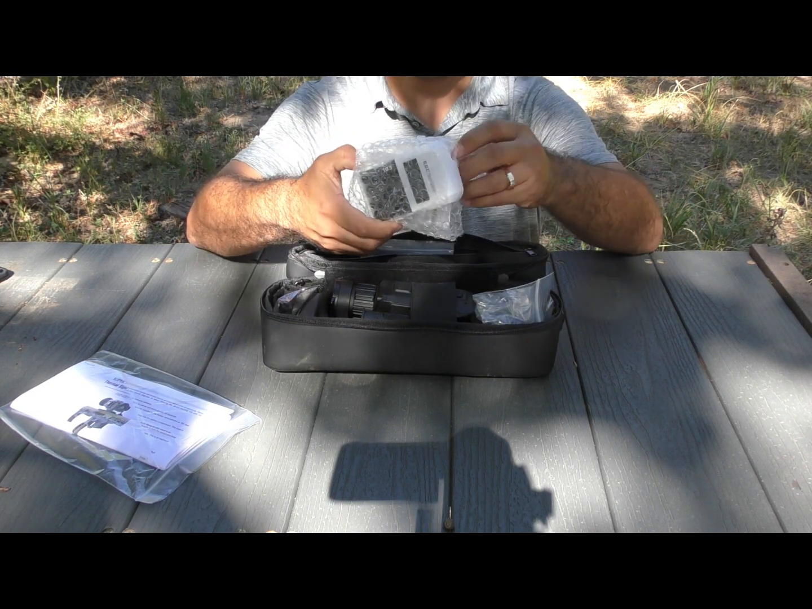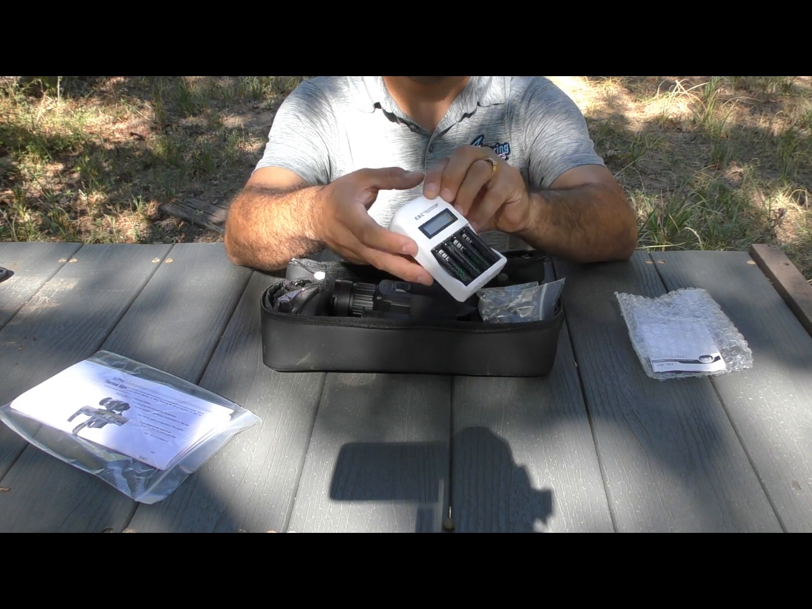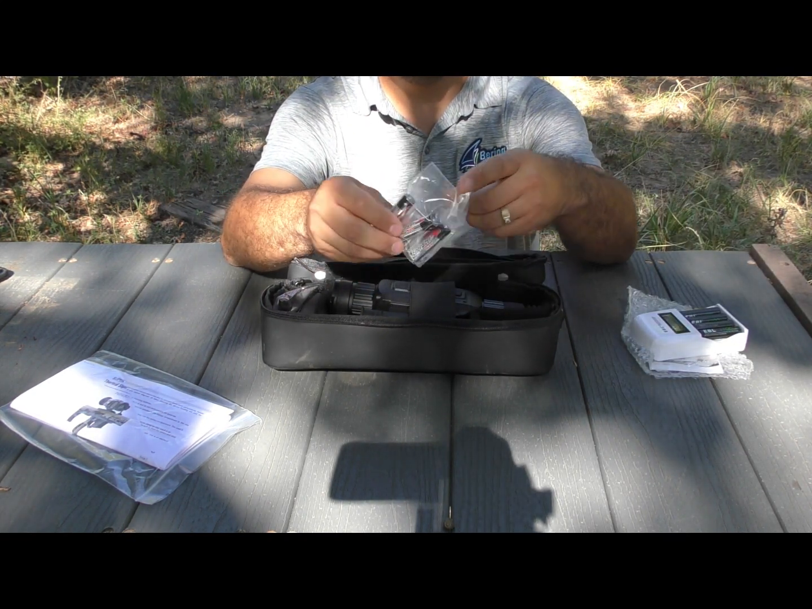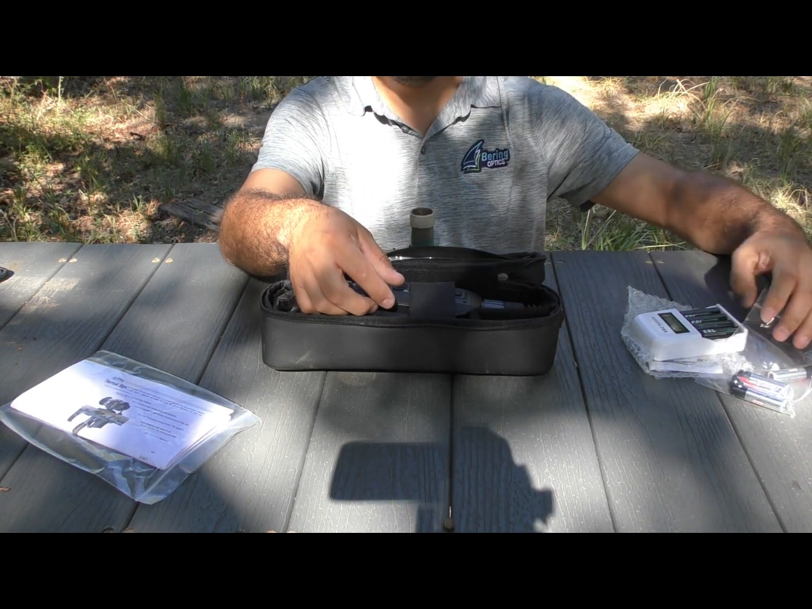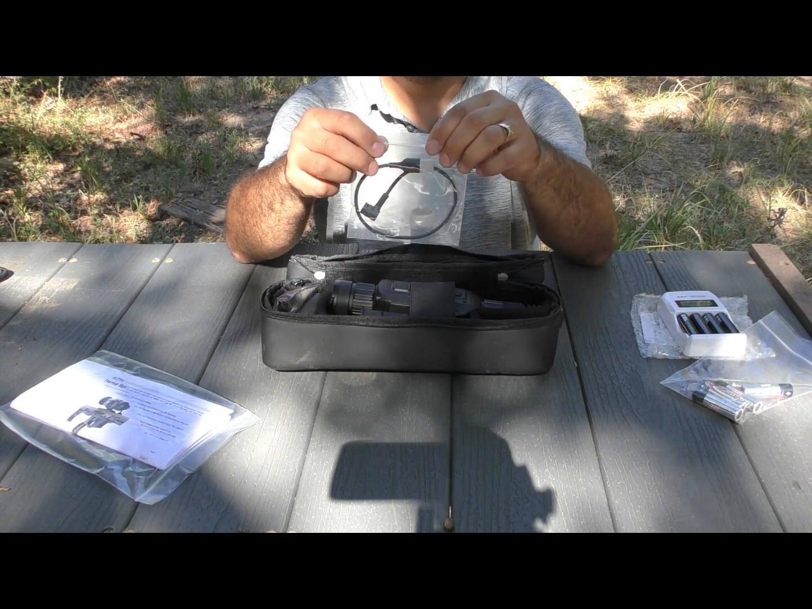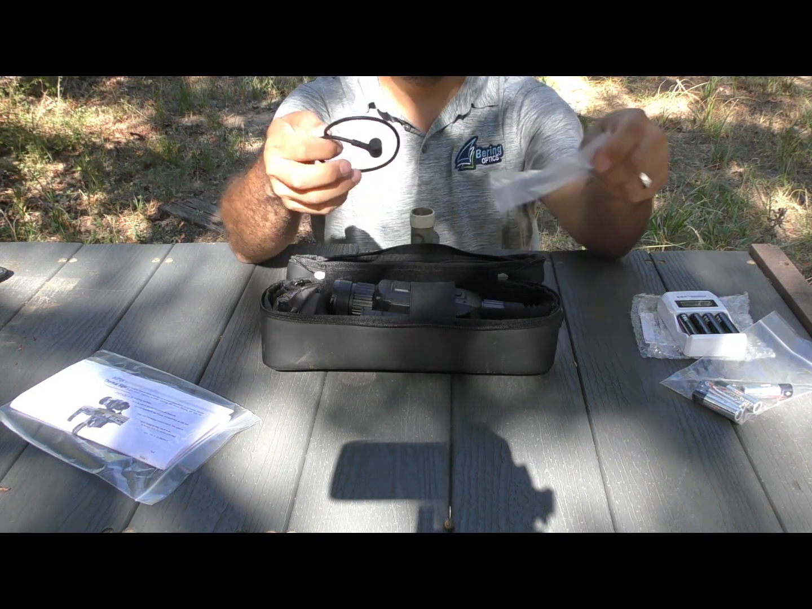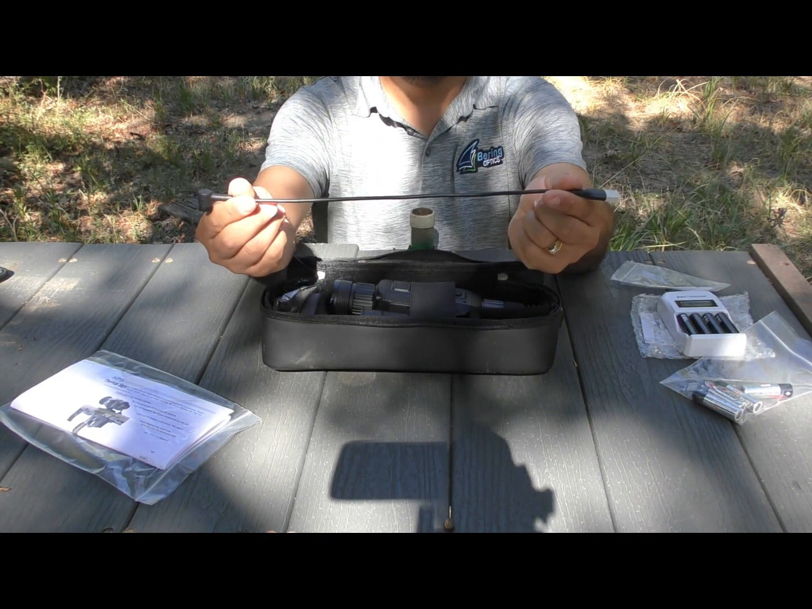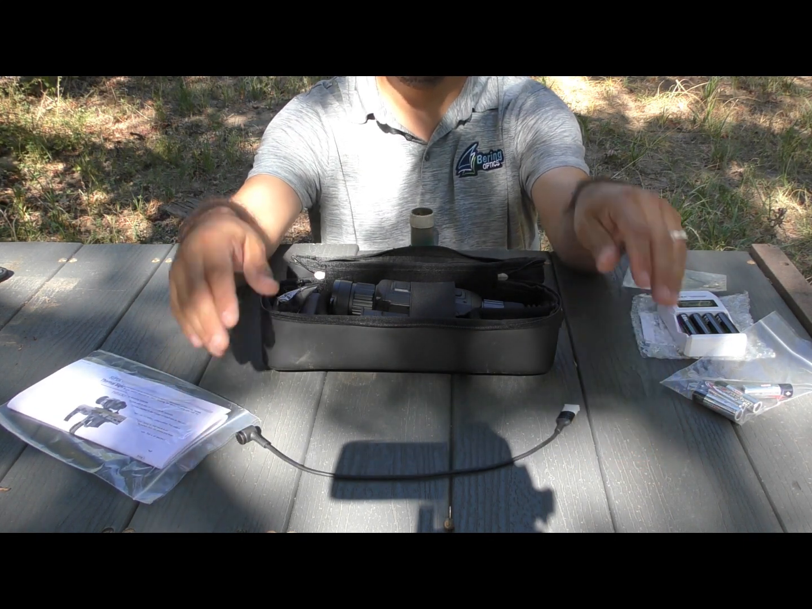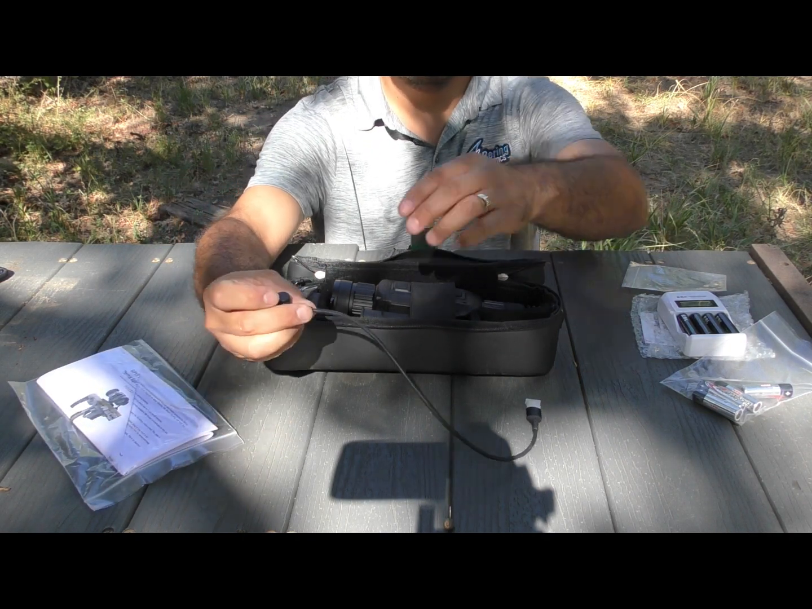Bering will include a set of rechargeable batteries with their scope, which will provide you with many usage cycles of power. You may also get standard alkaline AA's with your scope. Also included is a data power cable for using an external power supply and for transferring files to a personal computer. The standard length cable is going to be 12 inches in length. If you measure it tip to tail, it's actually about 15.5 inches, and it comes with a proprietary shaped omnidirectional connector.